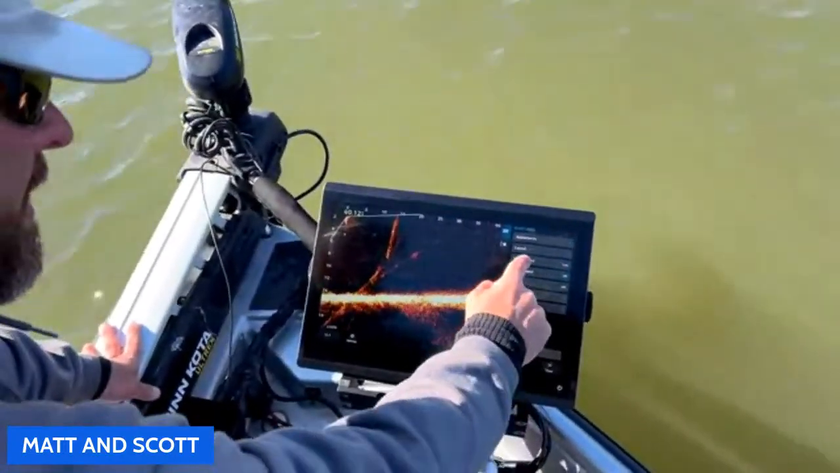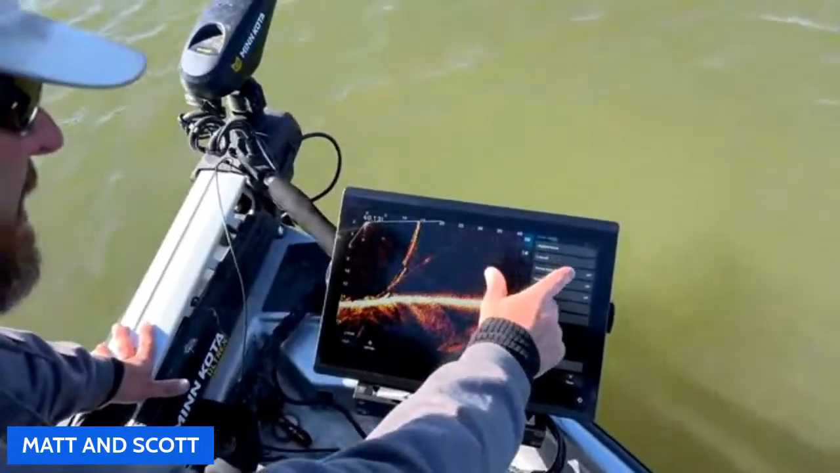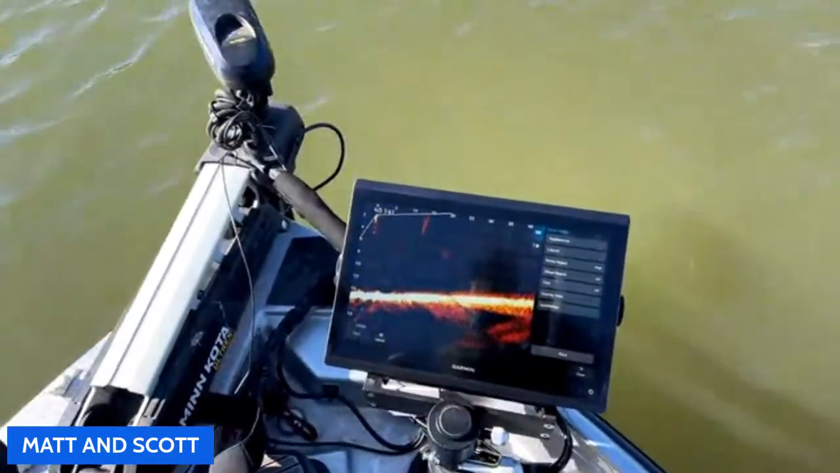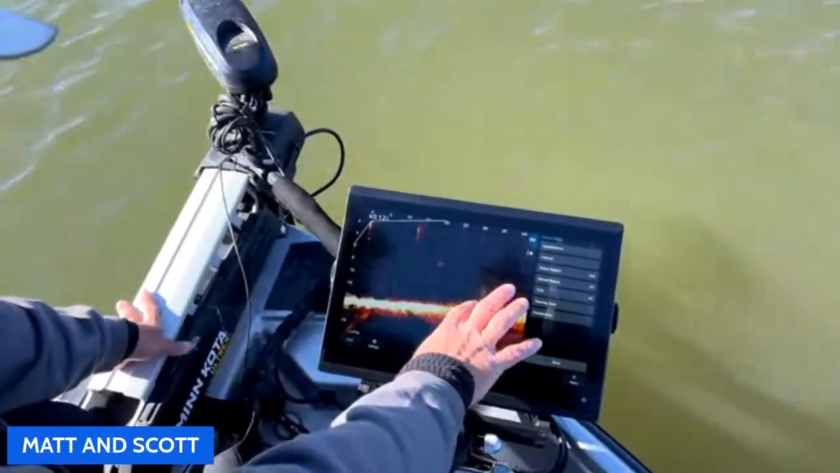Noise reject. Again, I like it off, but you can see what happens. Go ahead and put it on low for me. I like it on low. So that's what it would look like on high. Yeah, no, that's too clean. It's too clean, in my opinion. It's too slow. Everything is too soft.